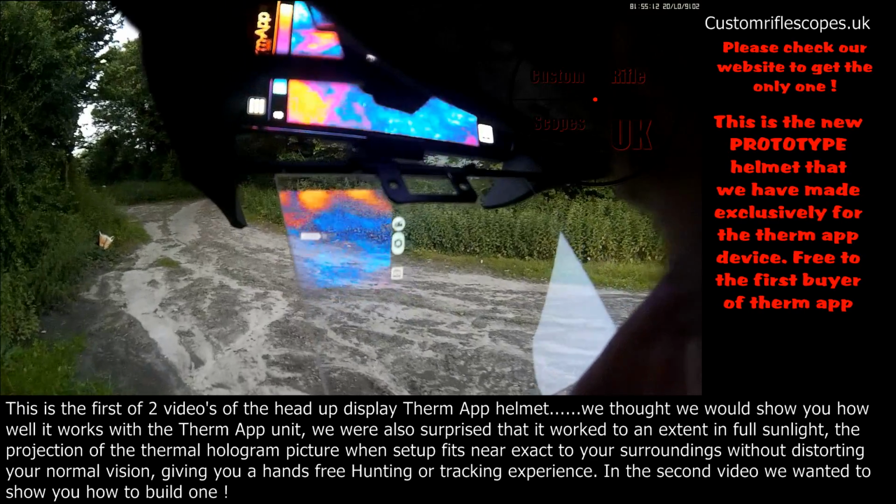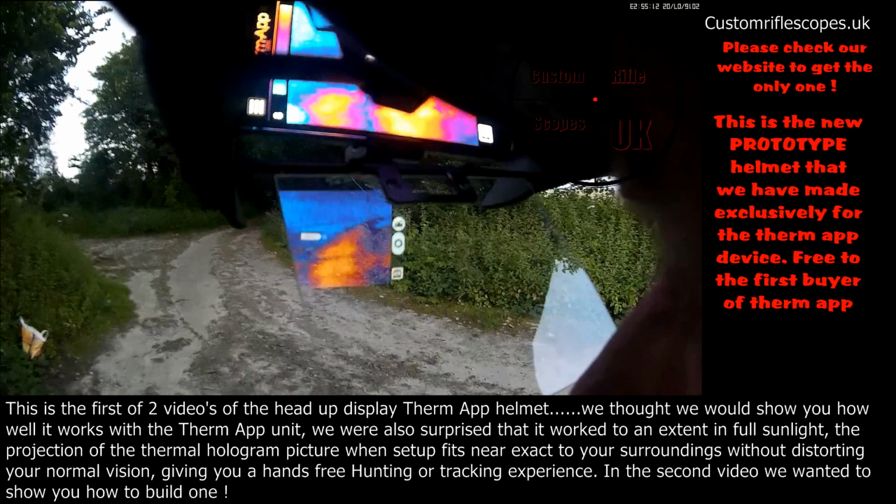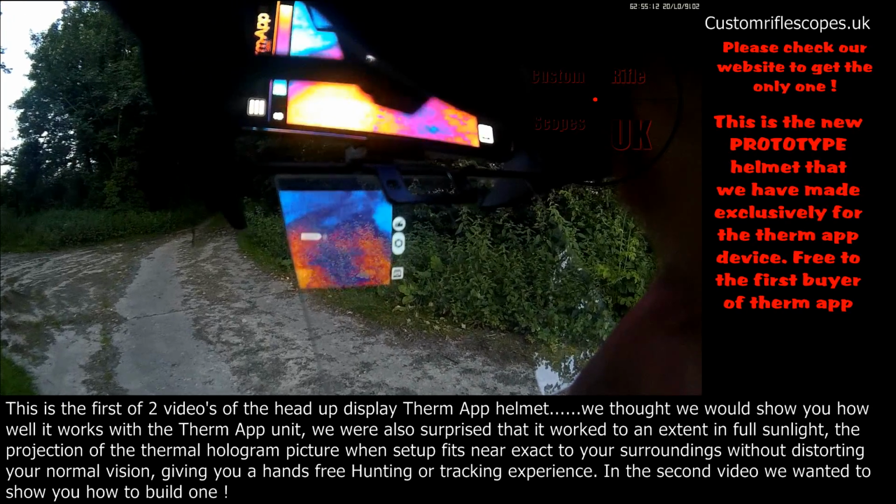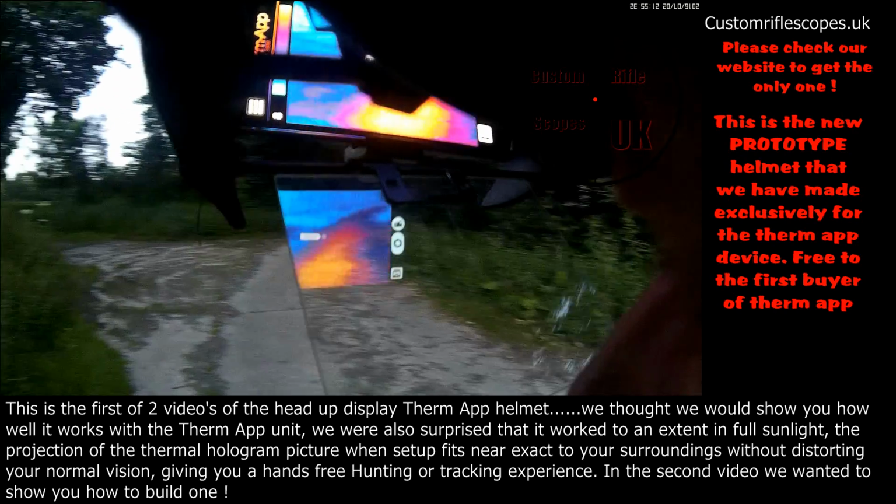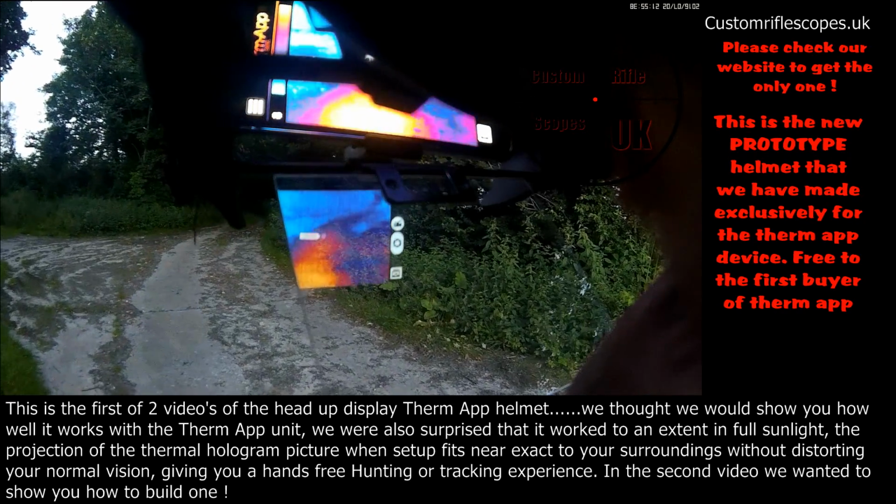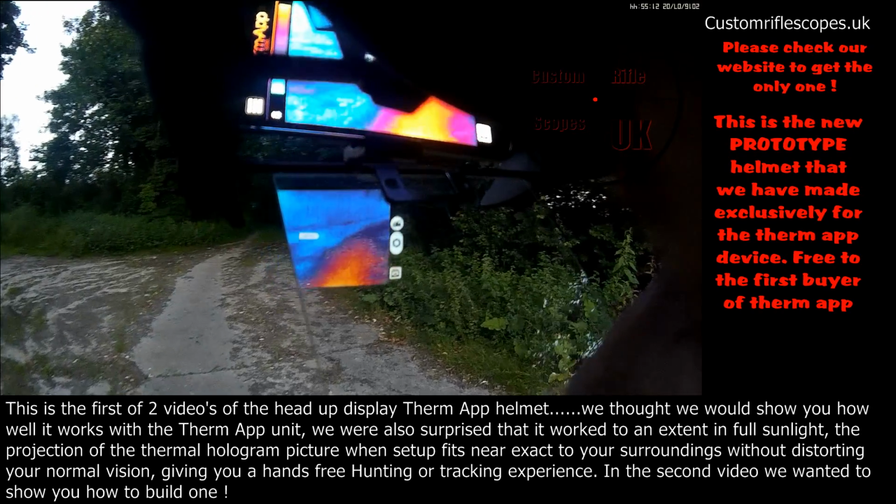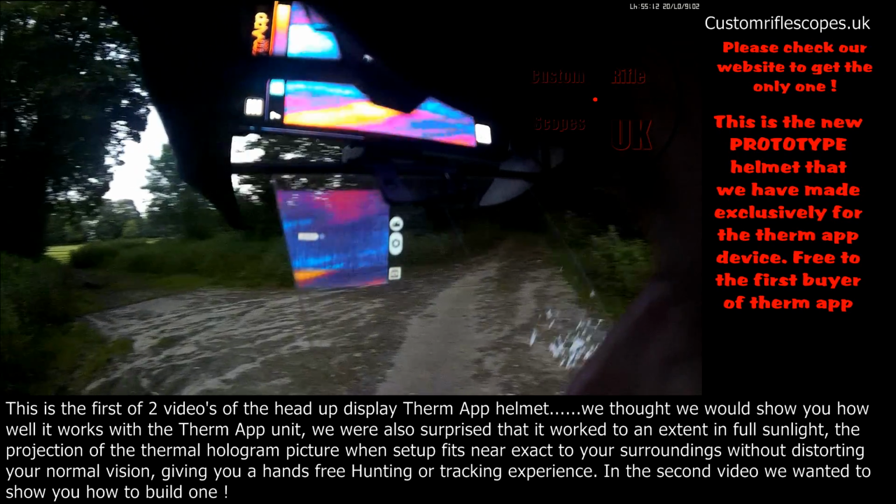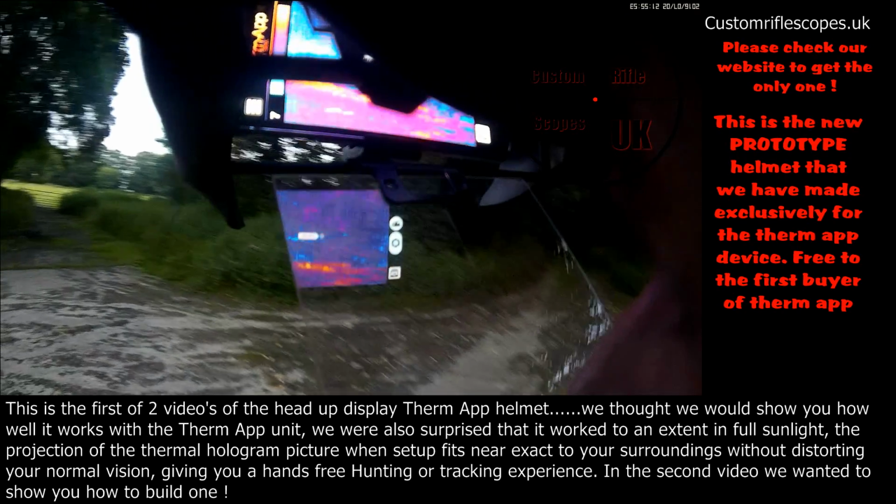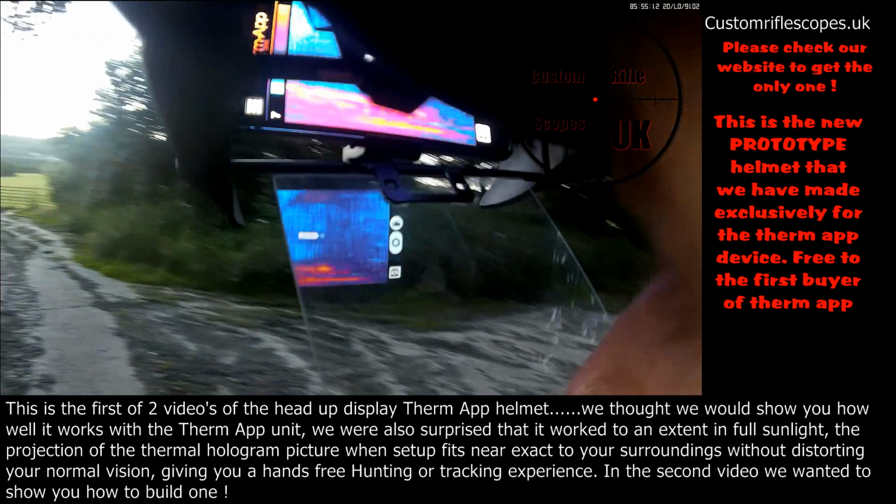And I can quite easily, if it was dark, walk using a thermal imaging device and walk around quite easily without a worry. I'll be able to see where I'm going and if there's anything out there. And if I wanted to go hunting, obviously I'll have my rifle with me, and I can hunt with it quite easily, hands free. Looking left and right, see what's about, see if there's anything hidden in the trees. And I think this is a fantastic little idea.